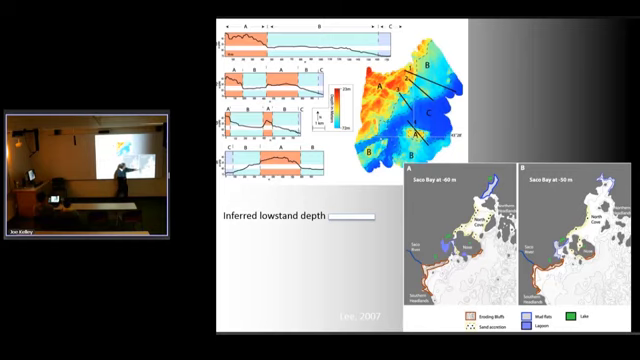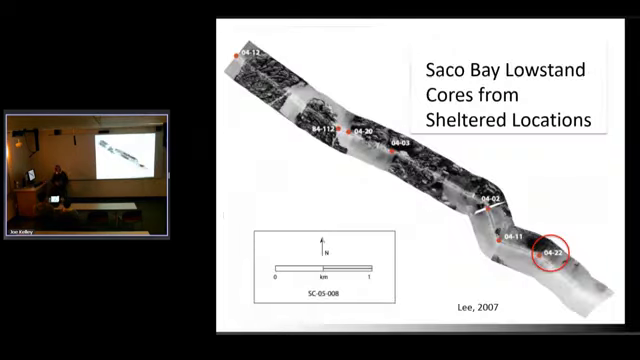And then as you let sea level rise a little bit, some of these lagoons become mud flats. So that became our model for our coring target, which we did the following summer. This would just be one of the lines. We cored a lot out here.